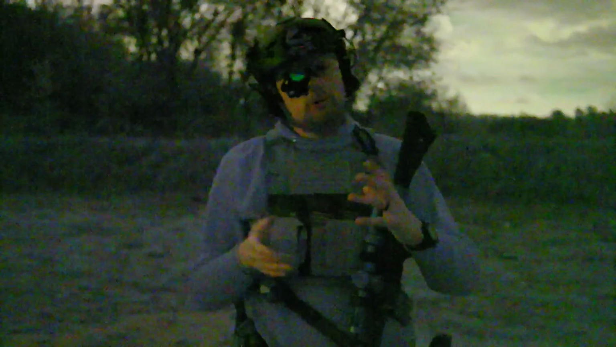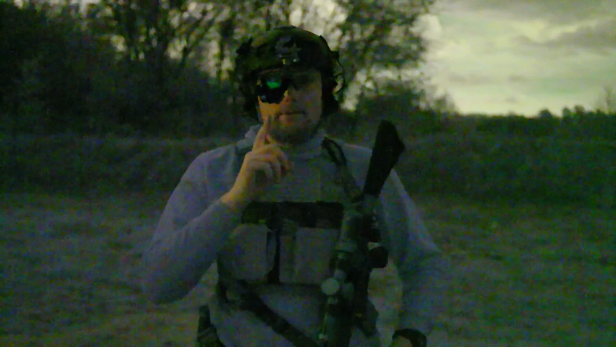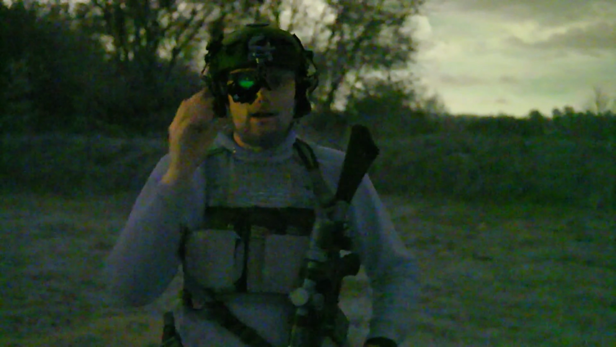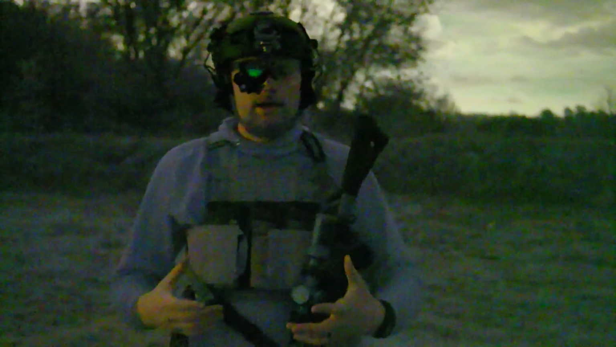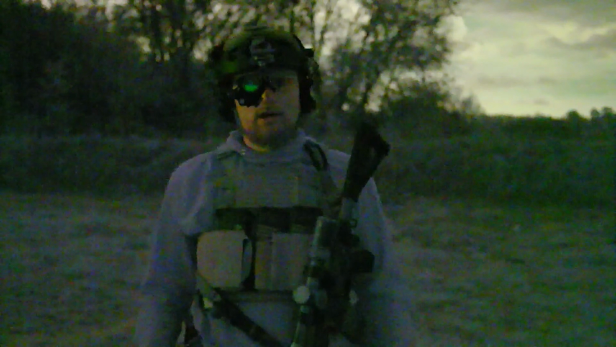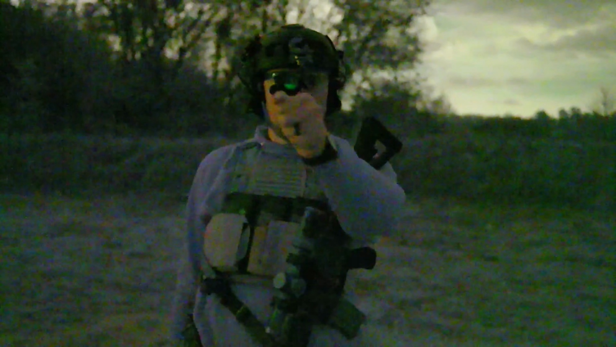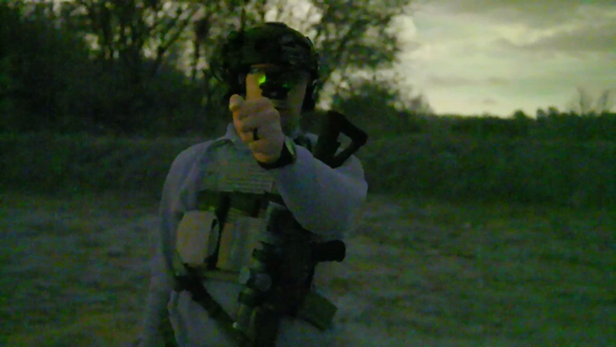Now, shooting handguns. This is where it starts to become a little problematic. If we're going to be shooting a handgun with our non-dominant eye, we're going to need something like an IR laser. We're going to need some sort of active aiming solution, which is going to be an IR laser, right? Because red dots aren't going to work. Because if you're running on your non-dominant eye and you go to present your gun with a red dot, you're going to have to shoot cross-eyed dominant.